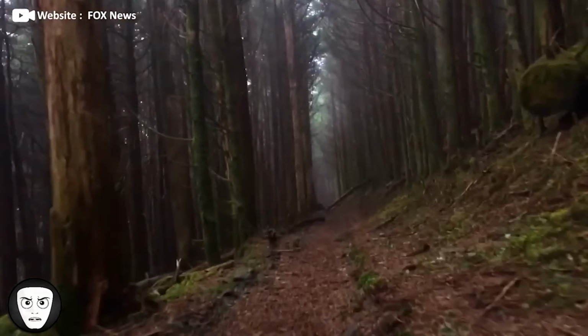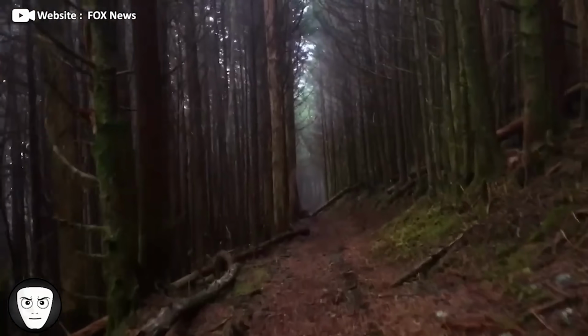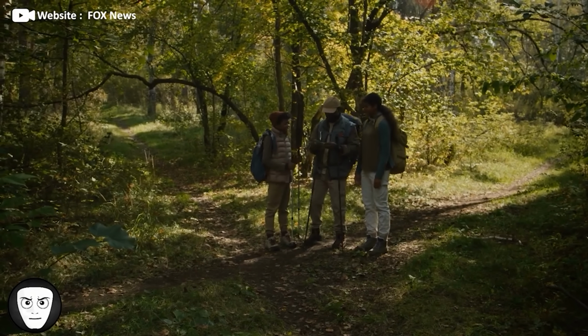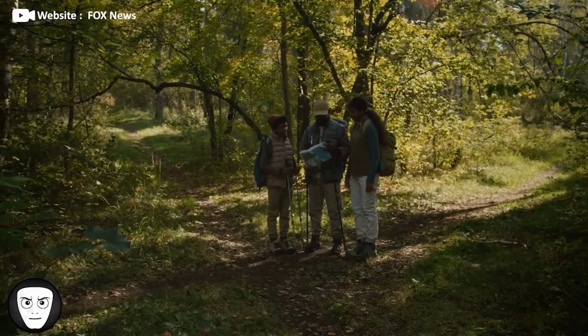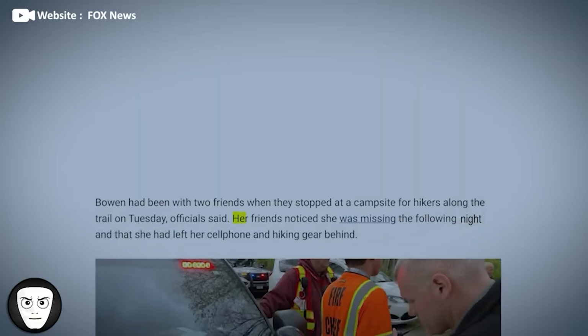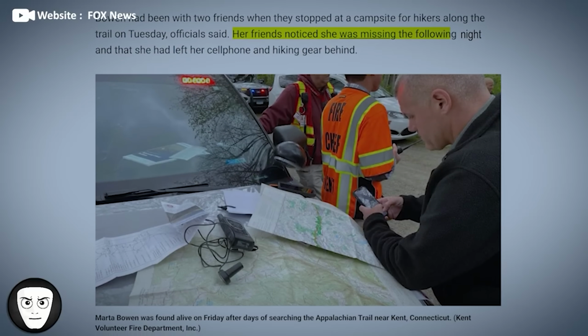Martha Renee Brown, a 60-year-old hiker from North Carolina, was hiking a section of the Appalachian Trail near Kent, Connecticut in May 2023. She had been traveling with two friends when they stopped for the night at a campsite along the trail. But the next morning, something was wrong. Her companions realized Martha had disappeared during the night. Even stranger, she had left behind her phone and hiking gear at the campsite.